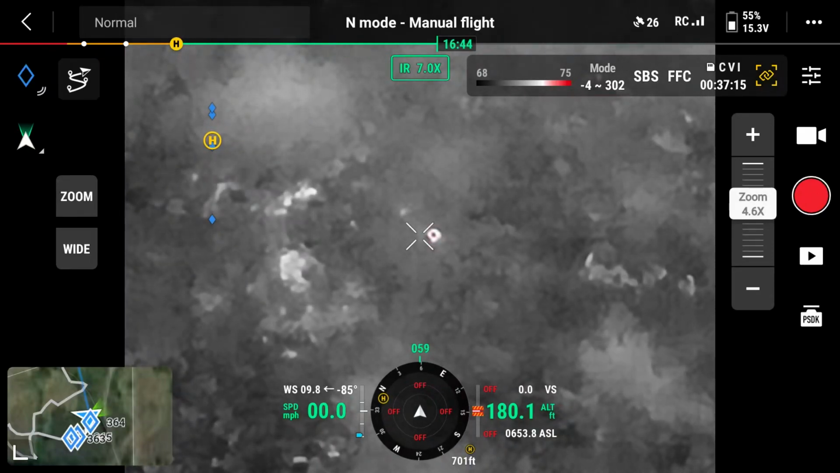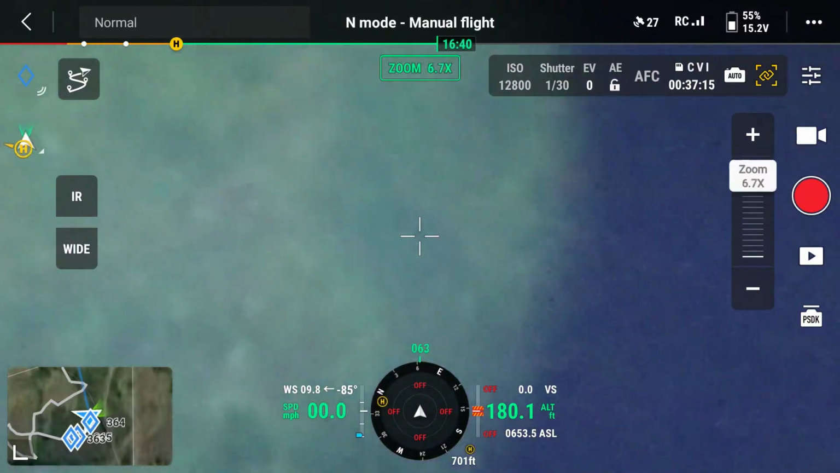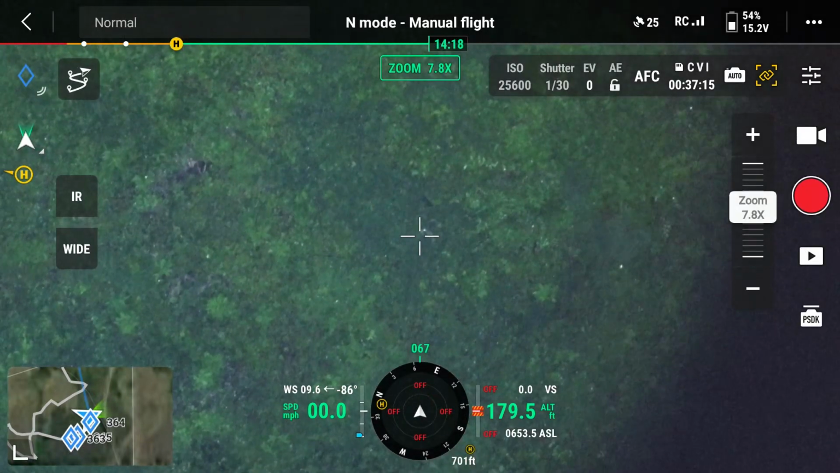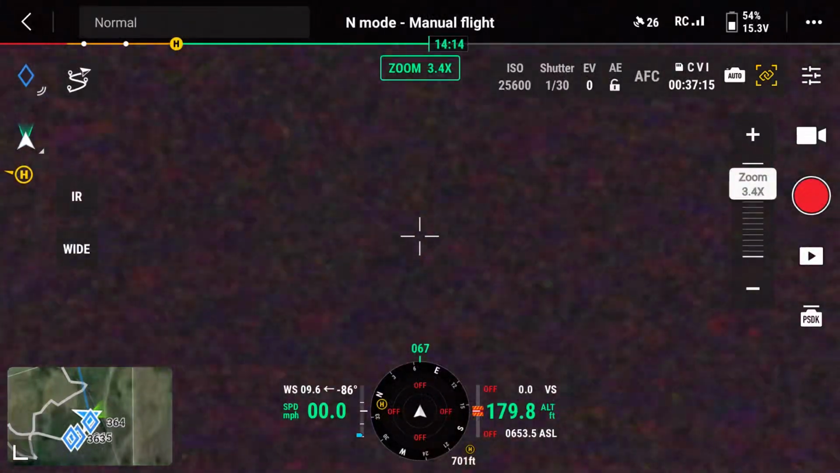Obviously, if you went with the Matrice 30T, that has a higher payload capacity, so that light's going to be bigger, higher powered, and you're going to get a little more performance, obviously, than what you can fit on the Mavic 3T.